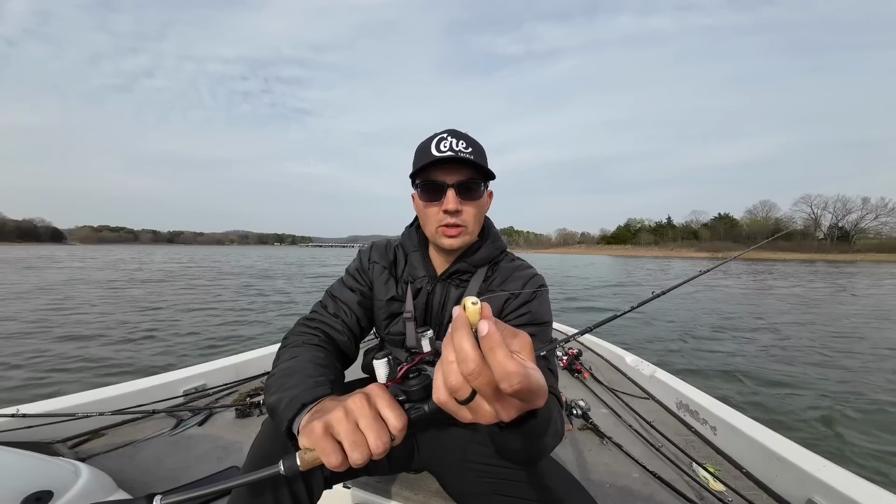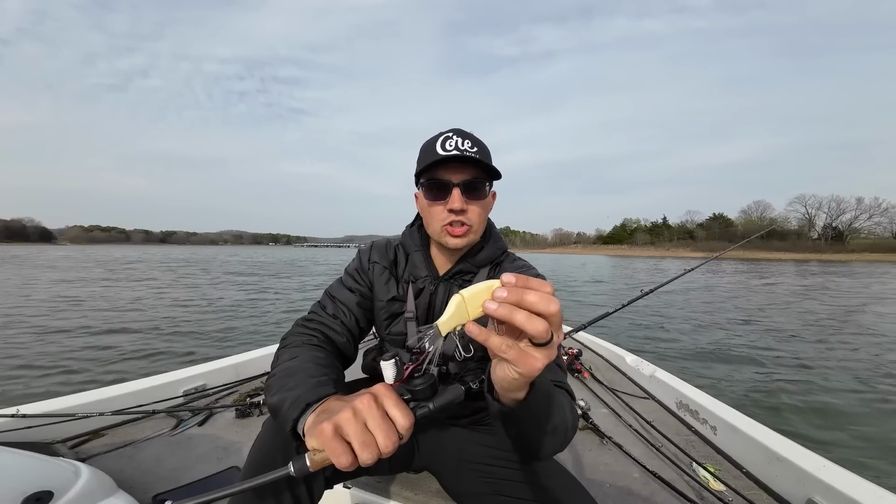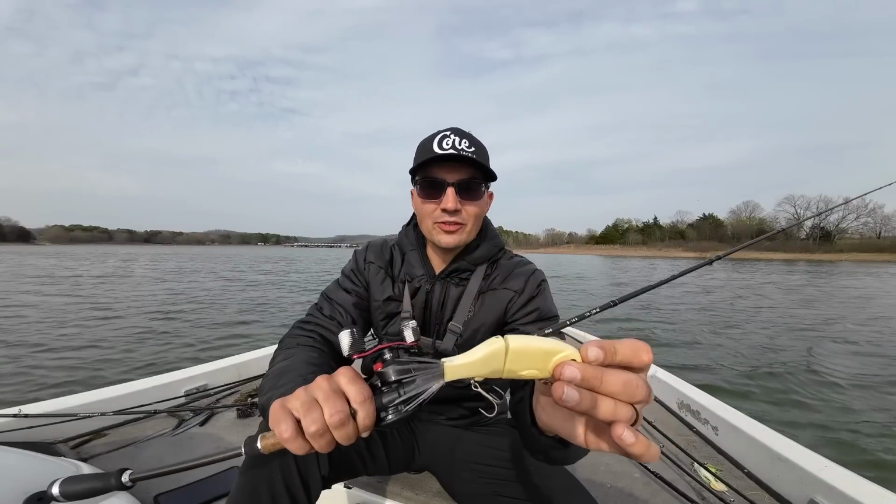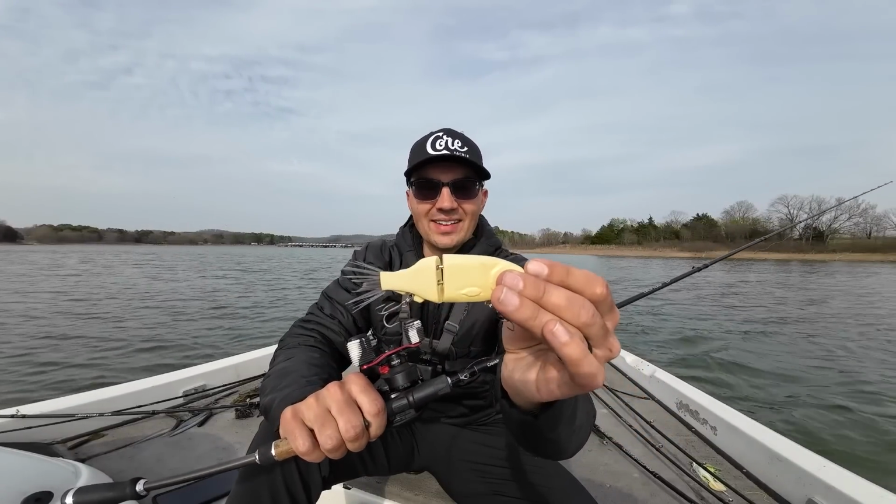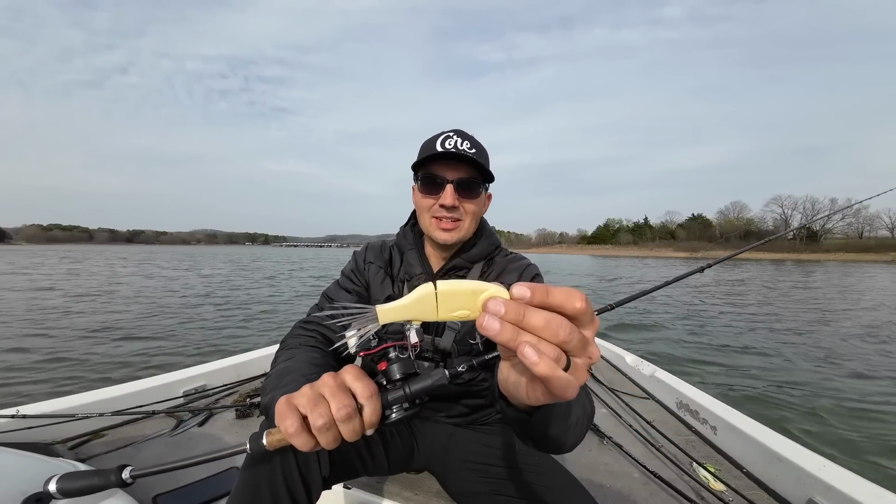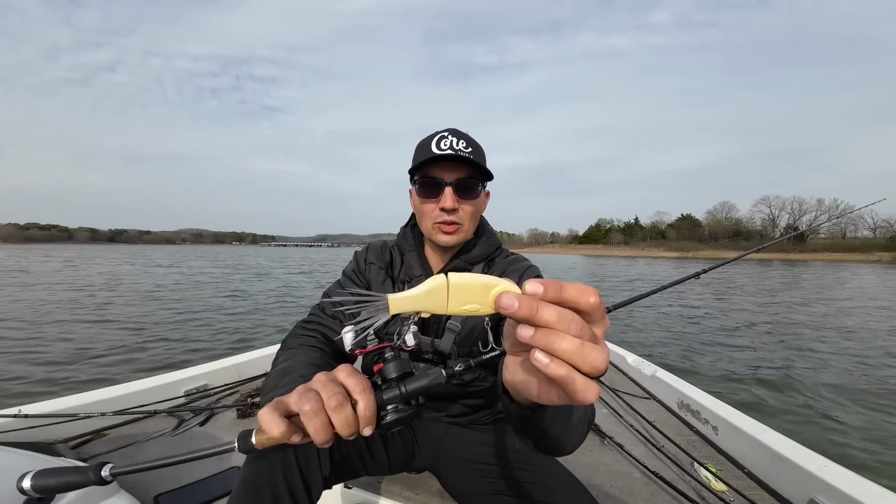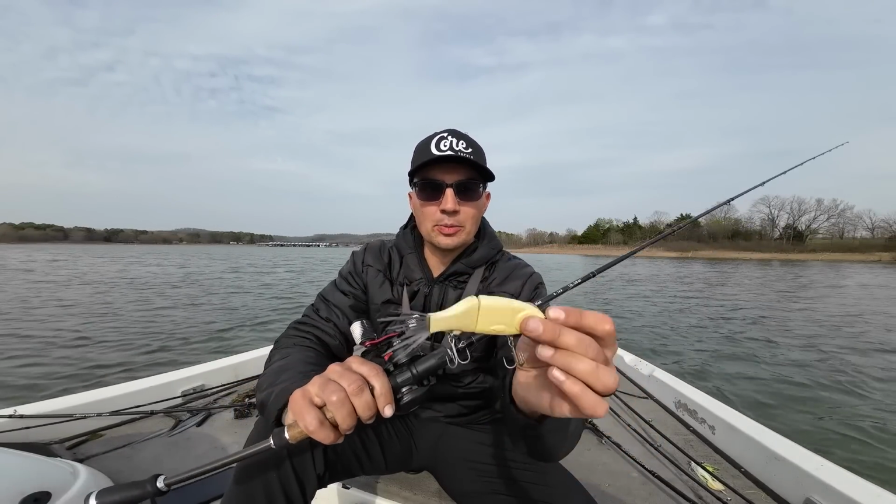It's tuned so that you can just straight retrieve it or chop it side to side, and I actually have gone out fishing with the owner before and crushed them on this bait. So I have caught some really big fish on it, lots of numbers, and it's a bait that I'm gonna have tied on a ton over the next few months as these fish are setting up a little bit shallower.